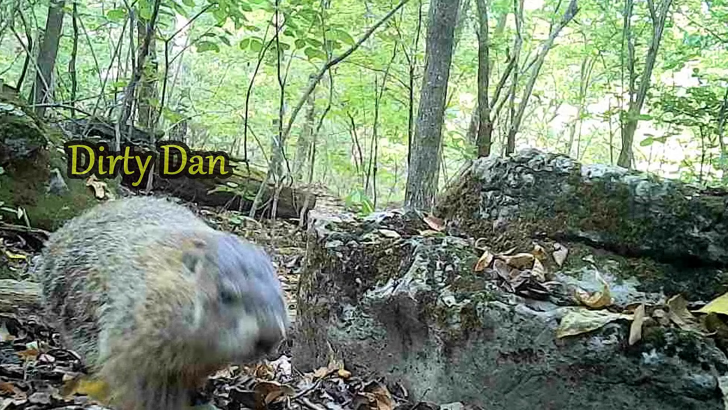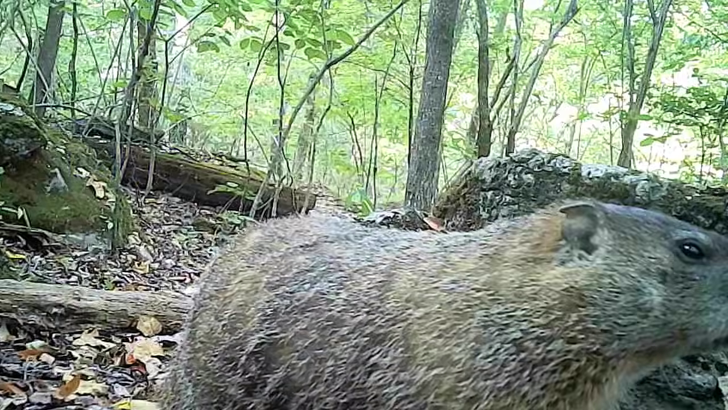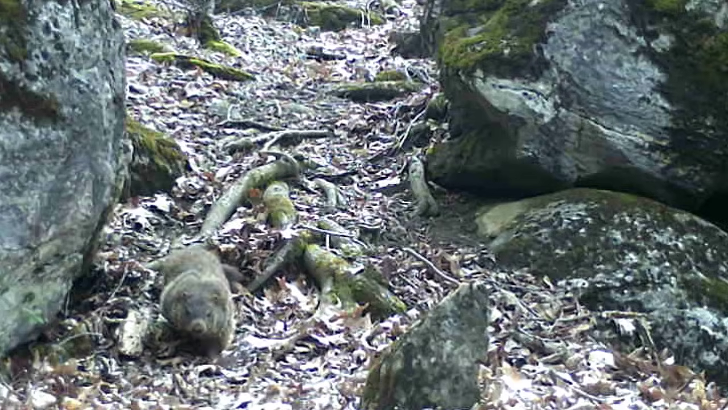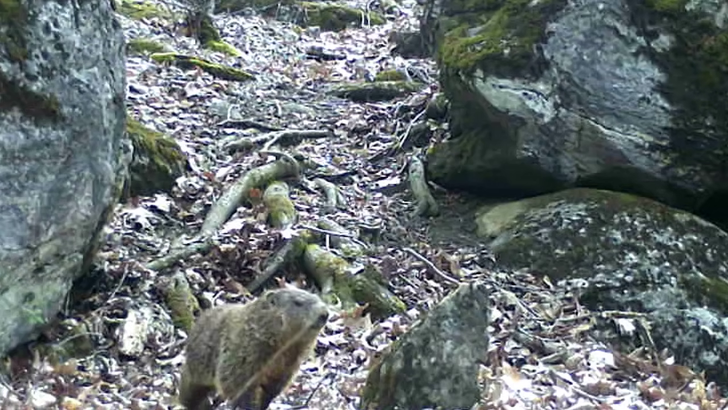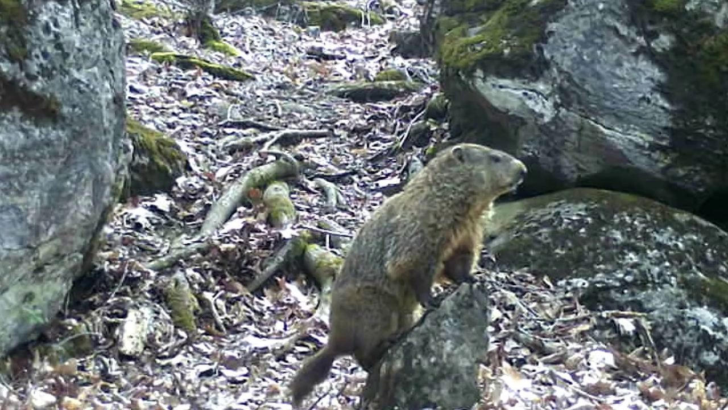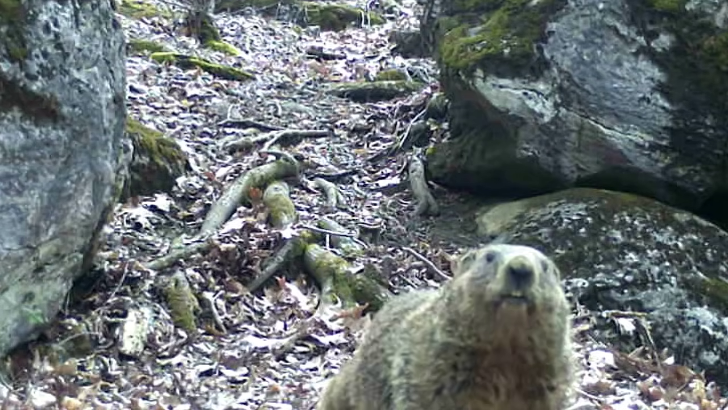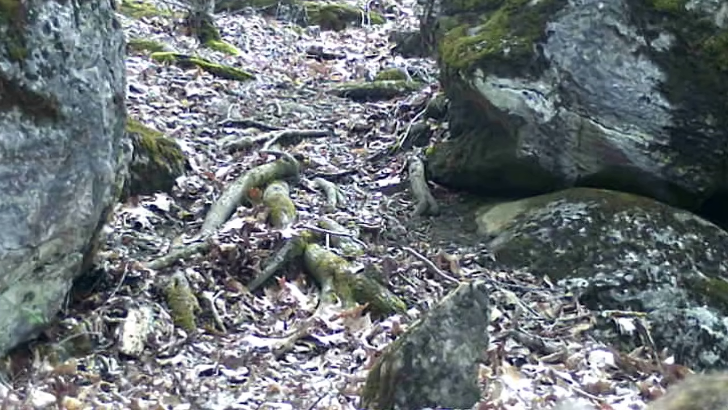Next up, the most popular little old animal on the ridge, Dirty Dan. The groundhog. And he's so comical. He's out prowling around. Ain't he comical?